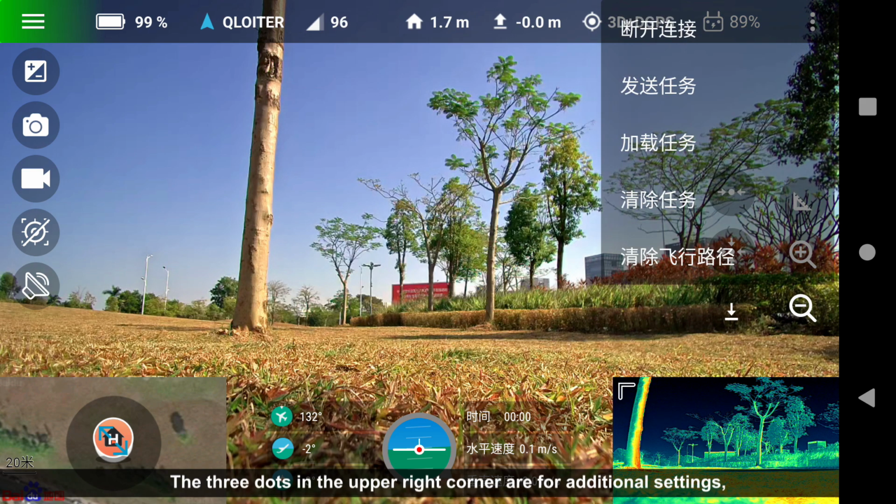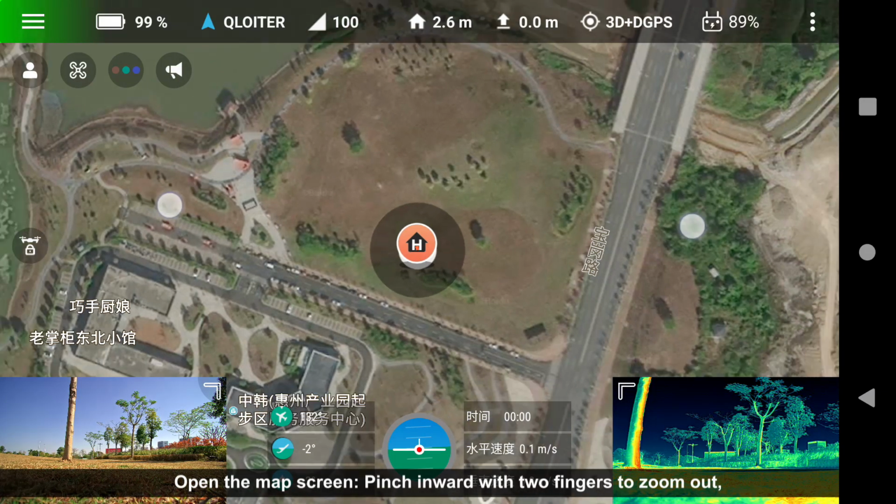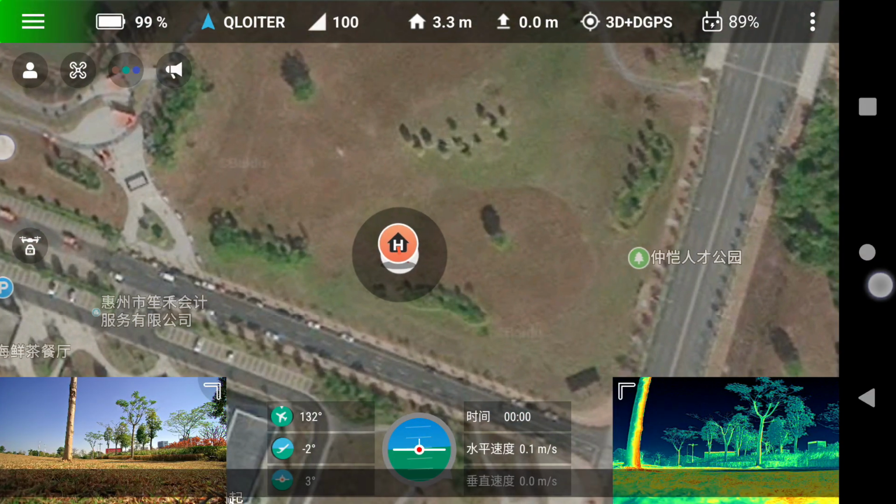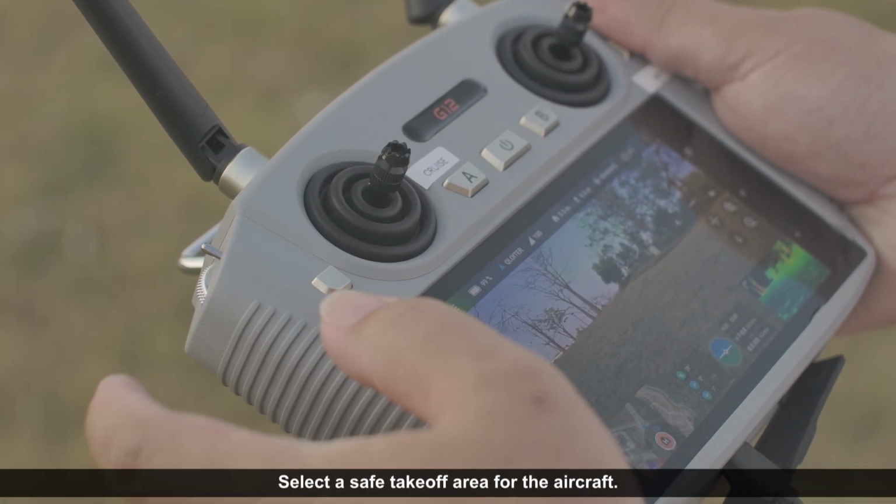The 3 dots in the upper right corner are for additional settings, including disconnect, send mission, load mission, clear flight path, etc. Open the map screen. Pinch inward with 2 fingers to zoom out. Pinch outward to zoom in. And drag with 1 finger to move the map. Select a safe takeoff area for the aircraft.